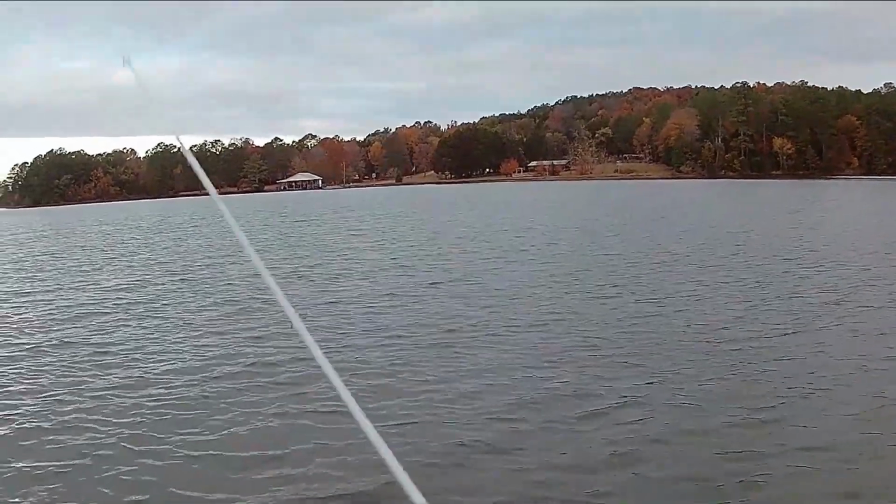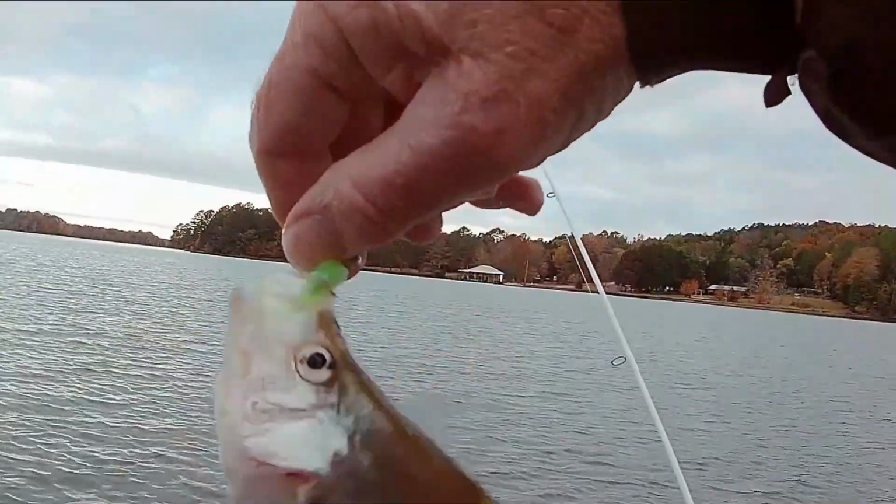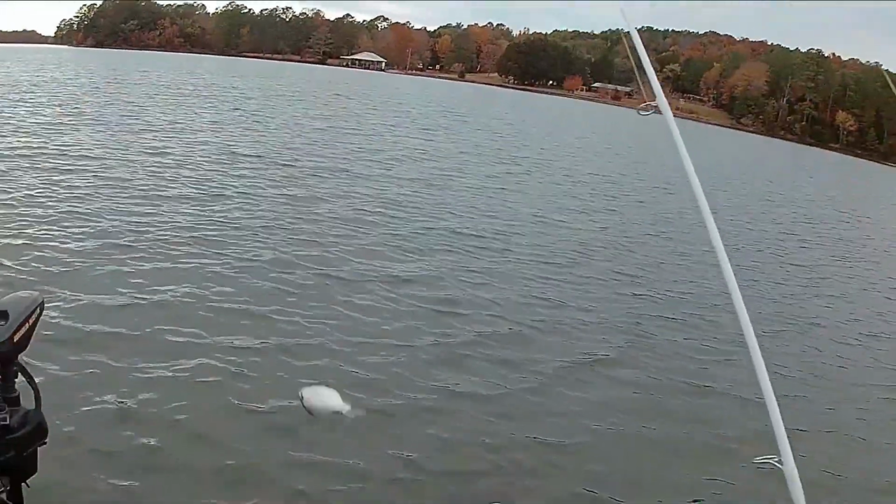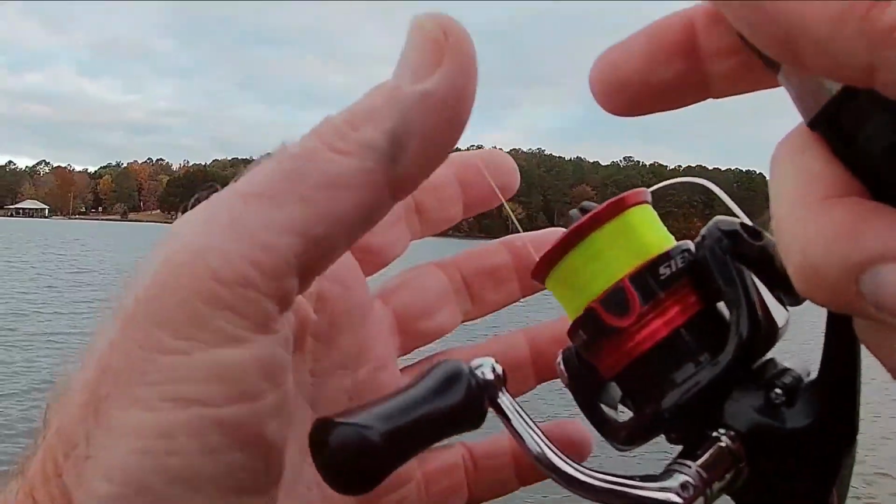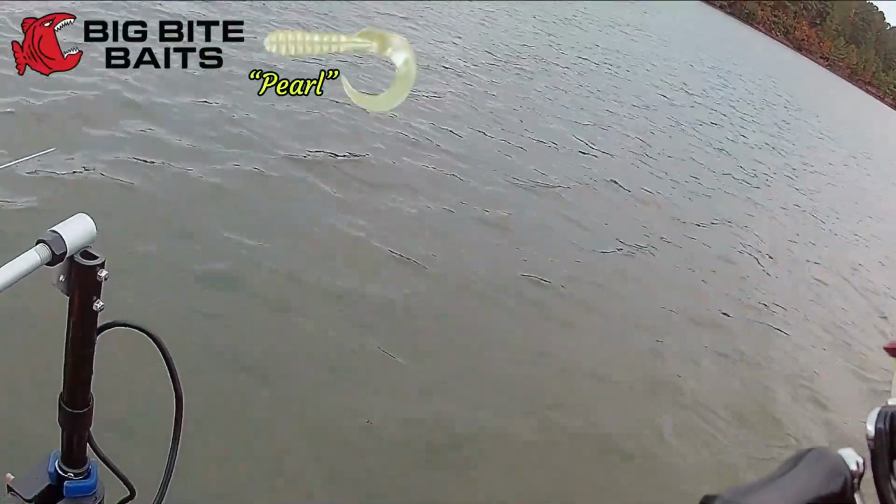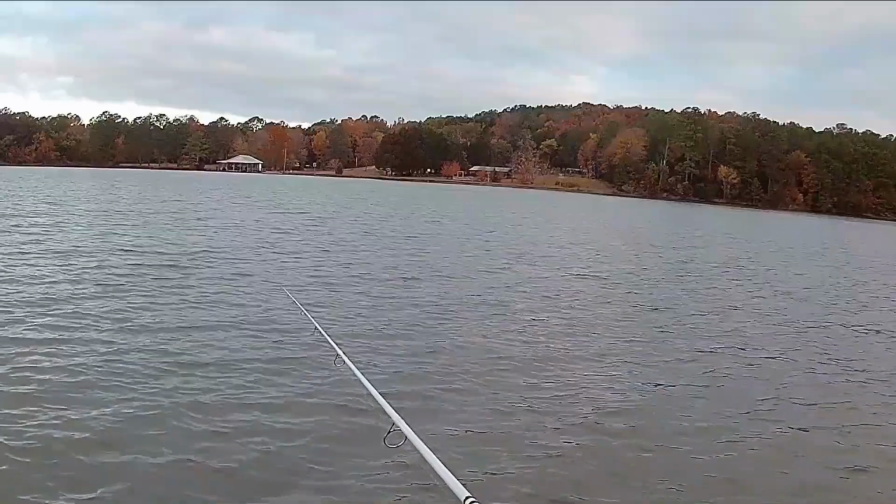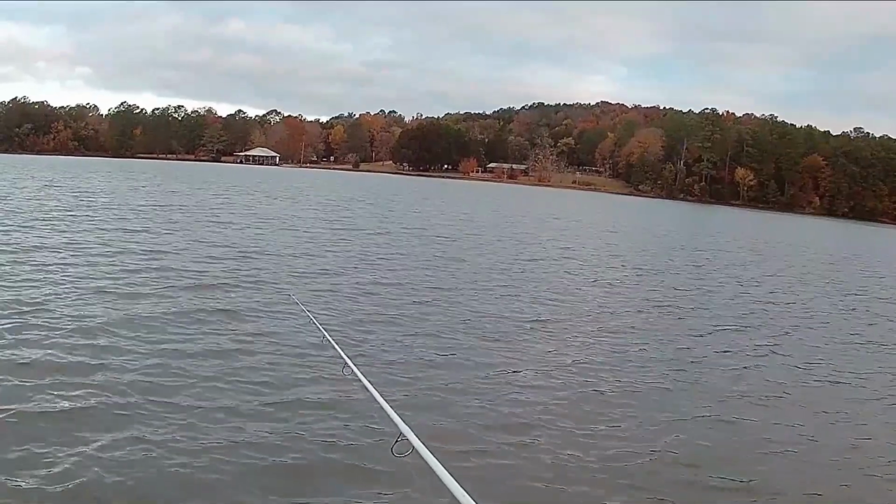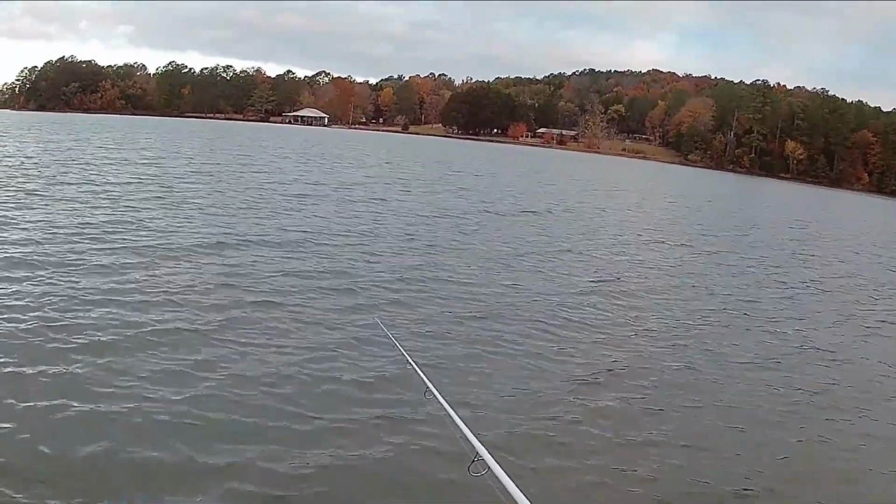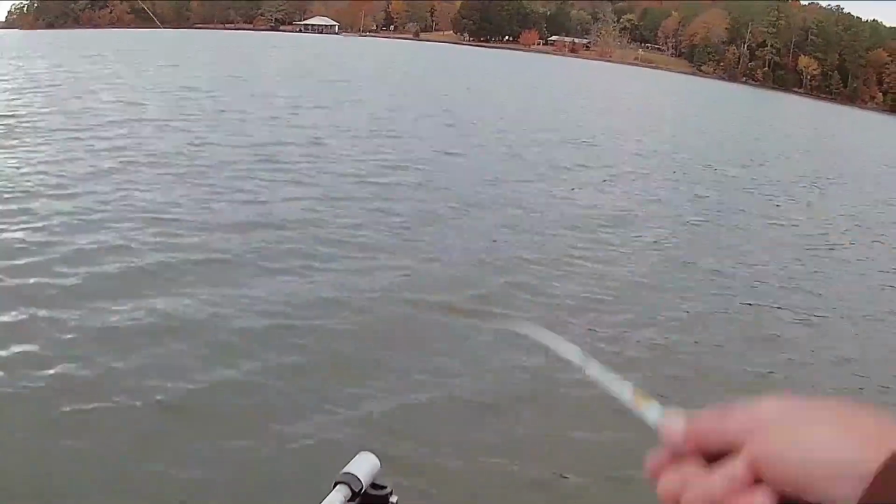Looks like a top full of little ones. And my grub's coming across the top of it. I'm gonna drop it back down. There comes one. Oh, he got it. Did you see him come up?